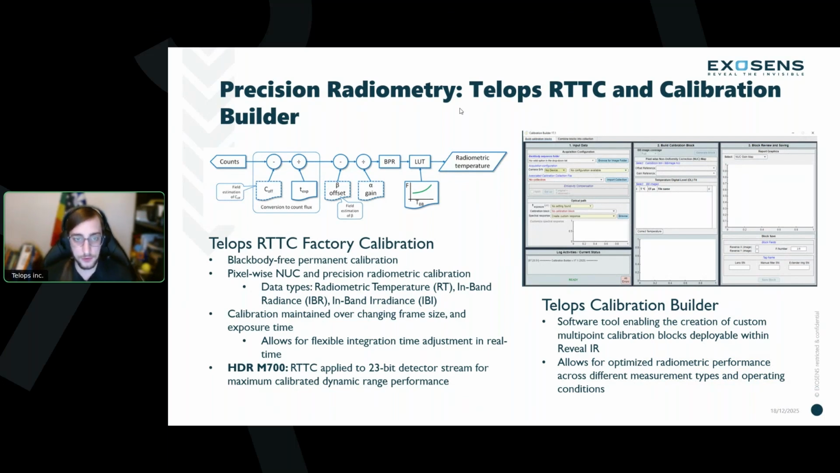However, if you don't need to use Telops calibration, or if you are an advanced user, perhaps in infrared signatures with your own precision blackbodies, you also have the option to create your own calibrations, just as you do with all Telops infrared fast cameras, through the Telops calibration builder tool here. So this is an add-on tool where you can use your own blackbodies to create custom calibrations that can be applied to the data in Reveal IR, just the same as you would the Telops global calibration. So truly you have the flexibility as well as the power of the Telops calibration to allow for optimized radiometric performance across any measurement type.